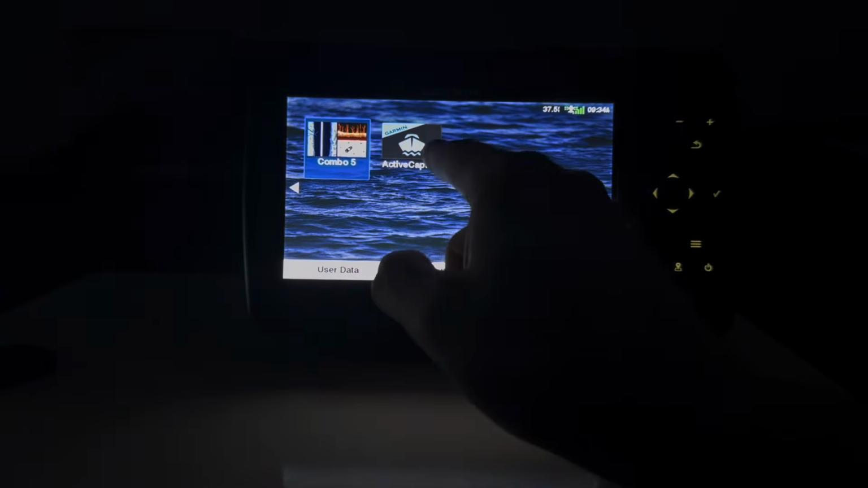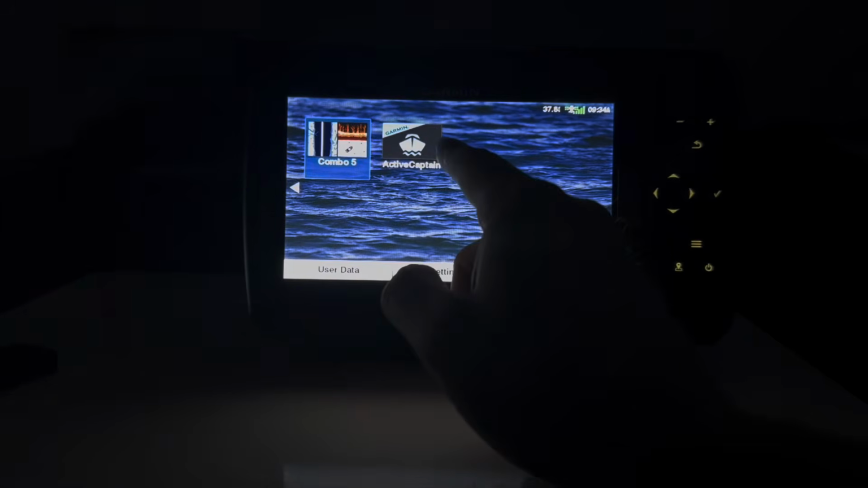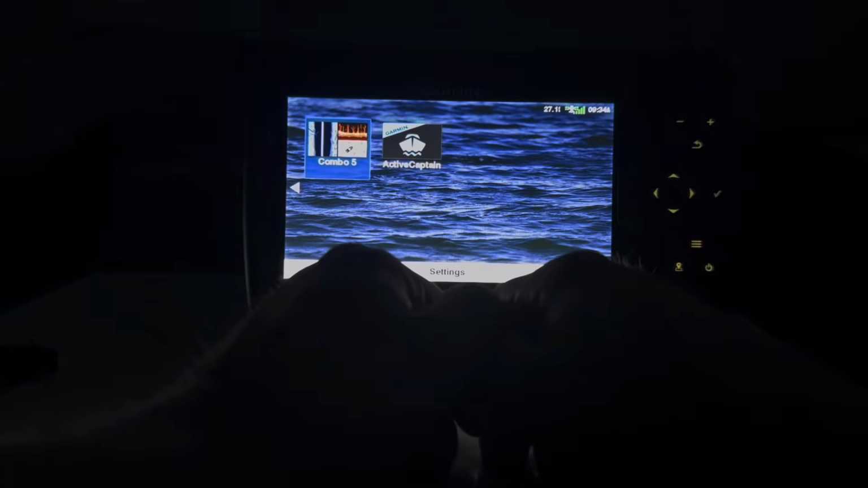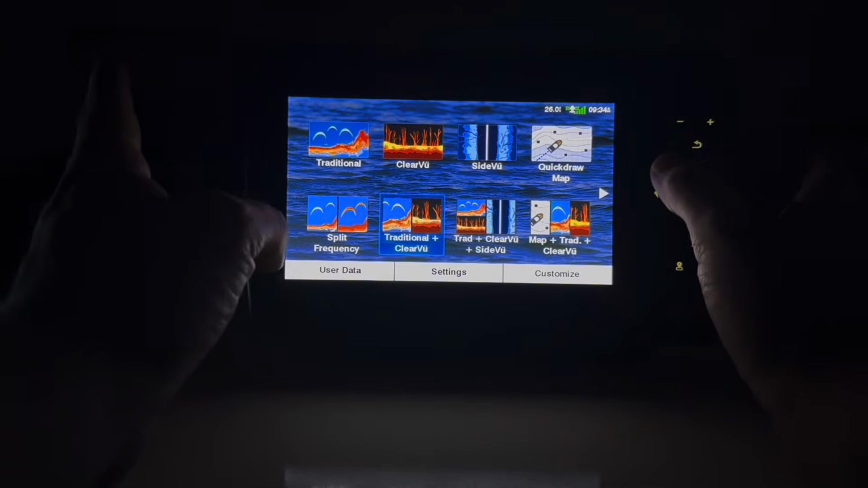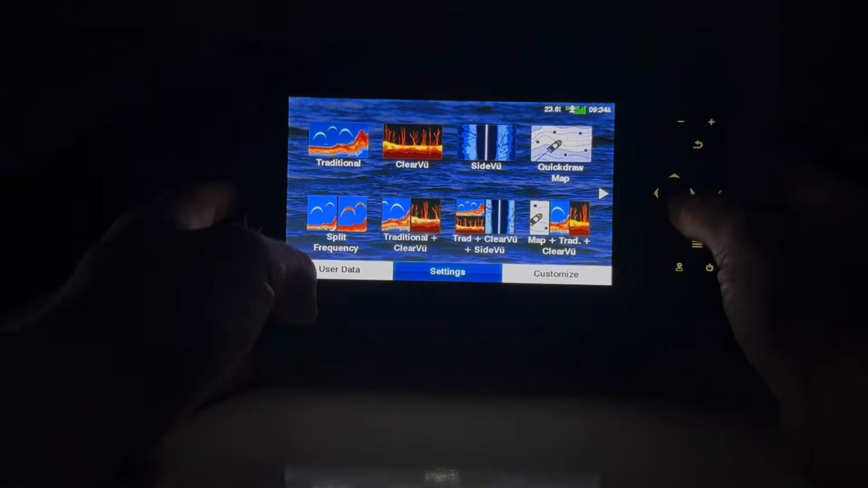And then my active captain, that was what I was mentioning, that connects to your phone. I'm not going to click into this because it walks you through linking through your phone, and my email and all that stuff is on there, so we're not going to open that up just yet. So like I said, pretty easy, pretty intuitive the way that this thing works.